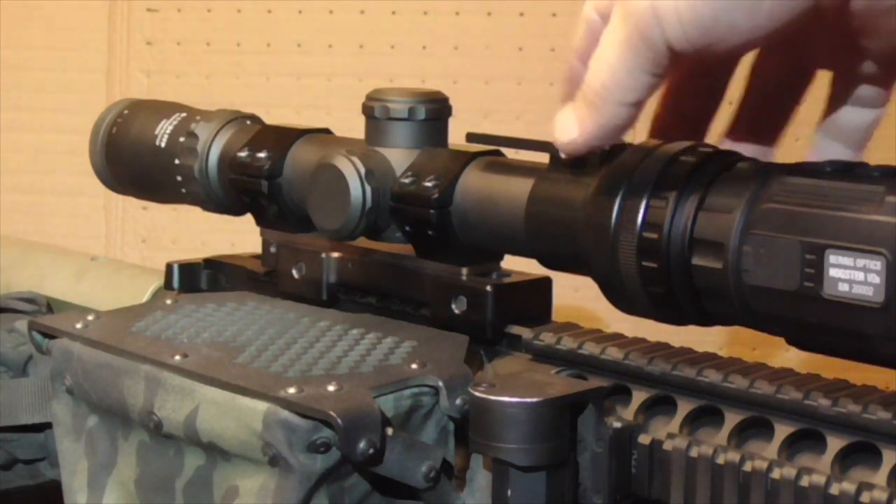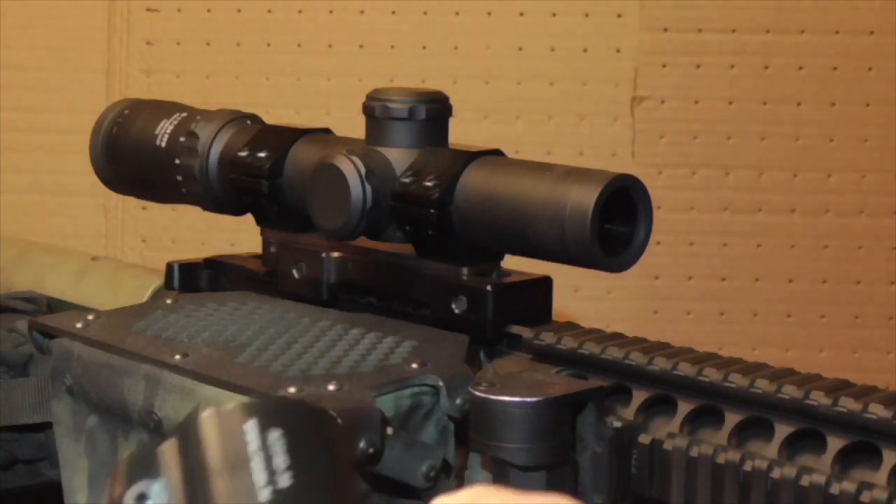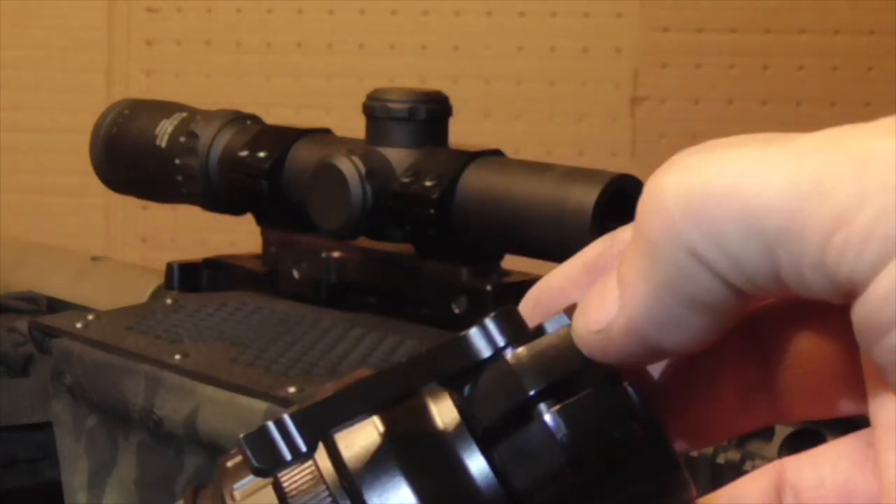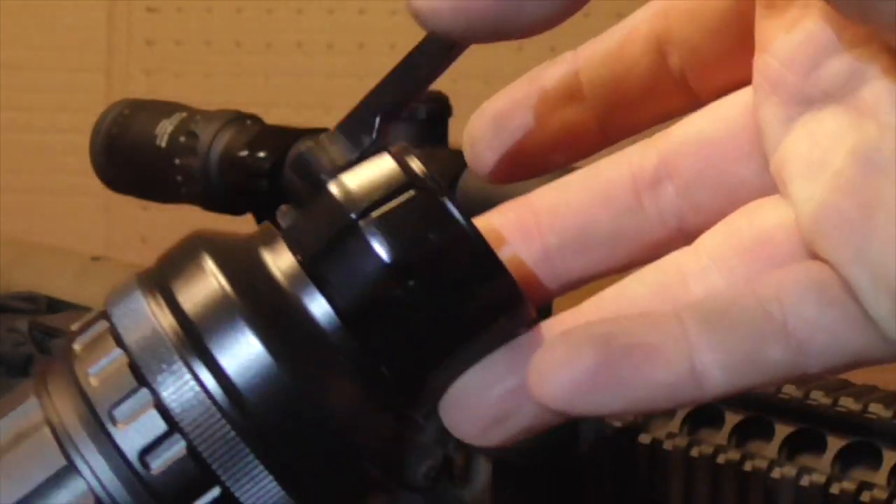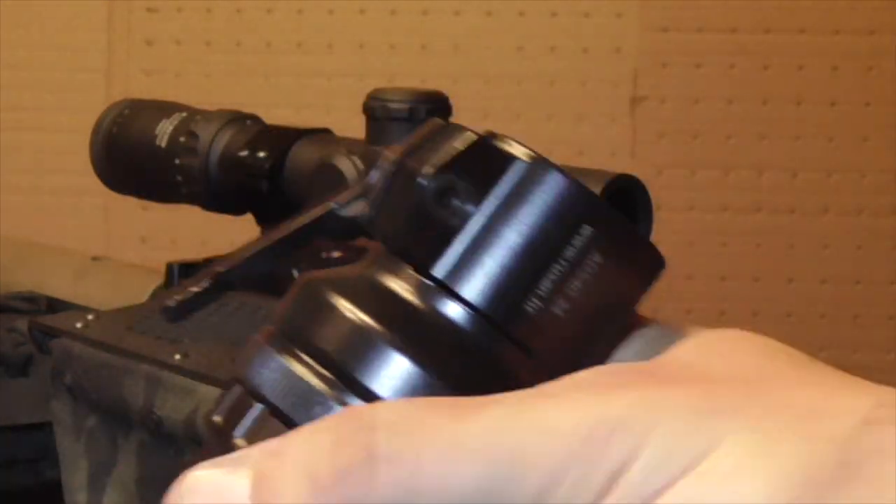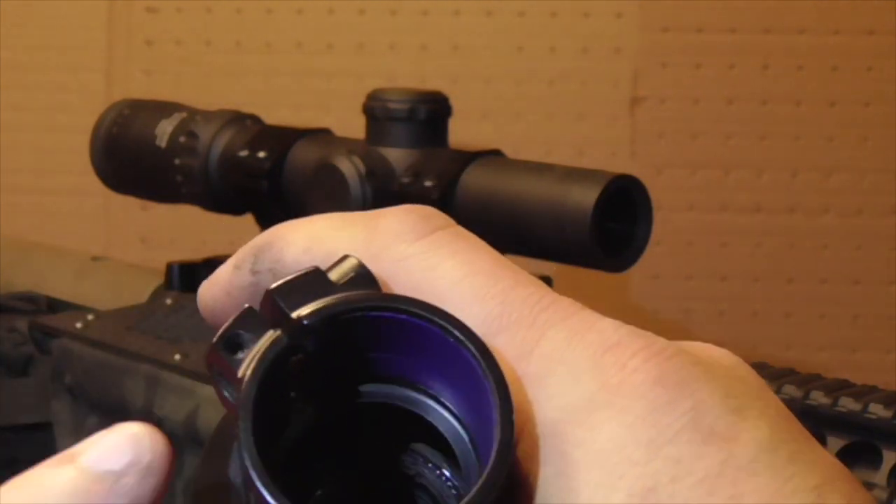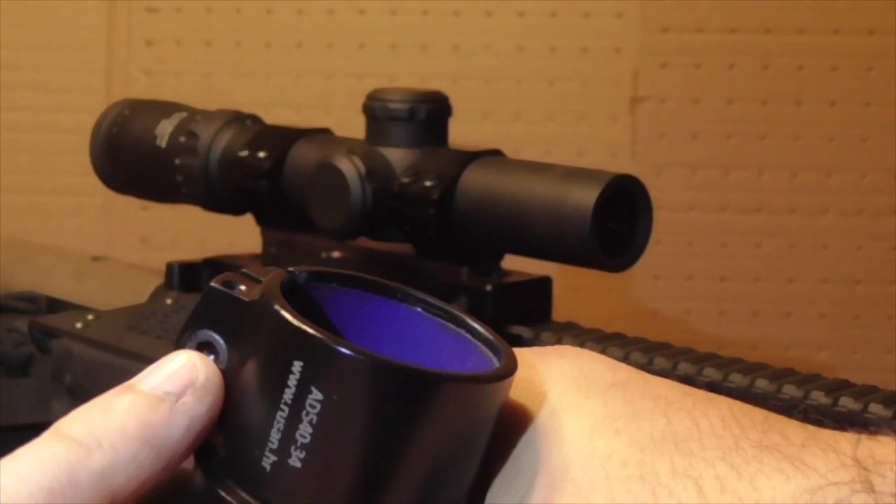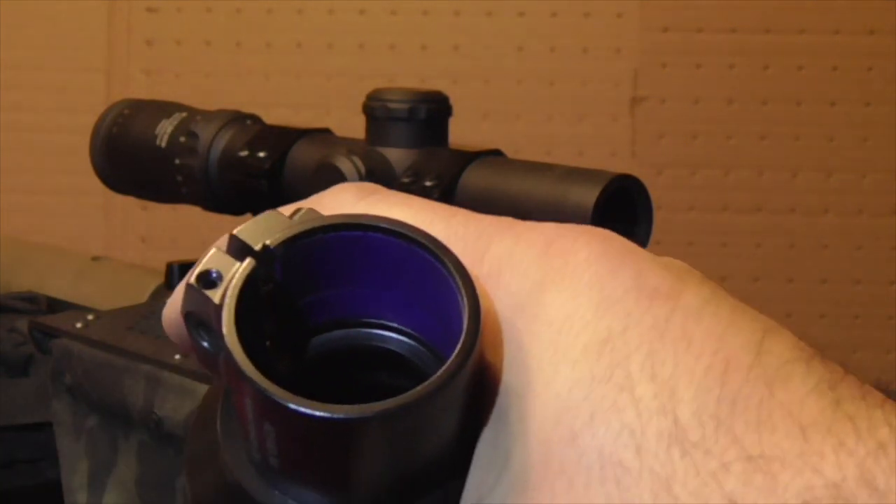It does have an adjustment nut right here to increase or lessen the amount of tension that this throw lever provides. You just want a reasonable amount of force. It doesn't have to be something that's going to bend or warp. Do be advised that there is a lock nut here. So there's your adjustment, and once you've adjusted it to where you want it, you'll lock that in with that there.